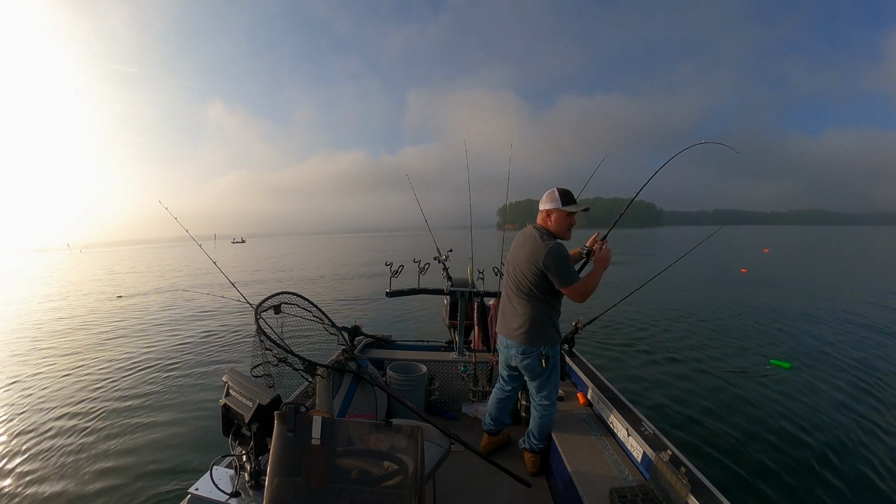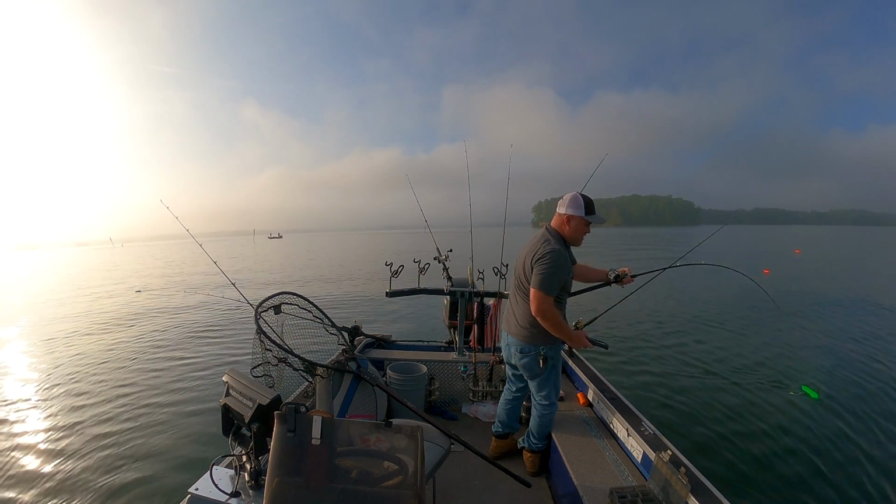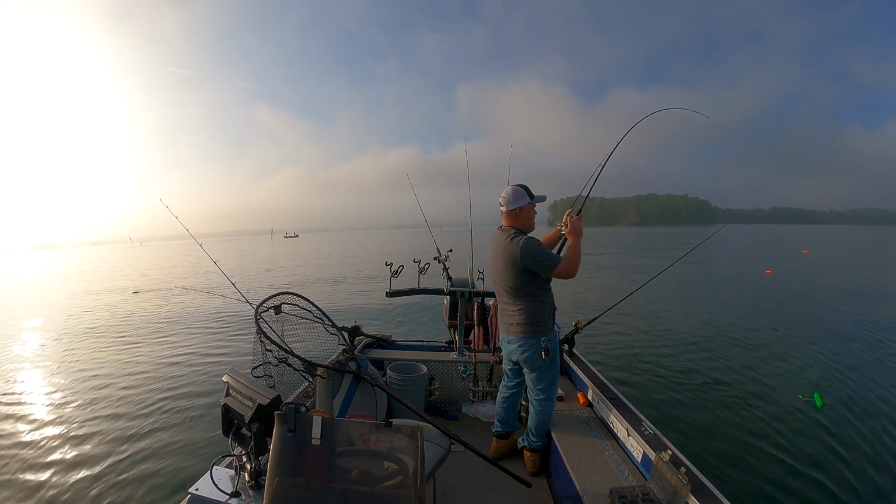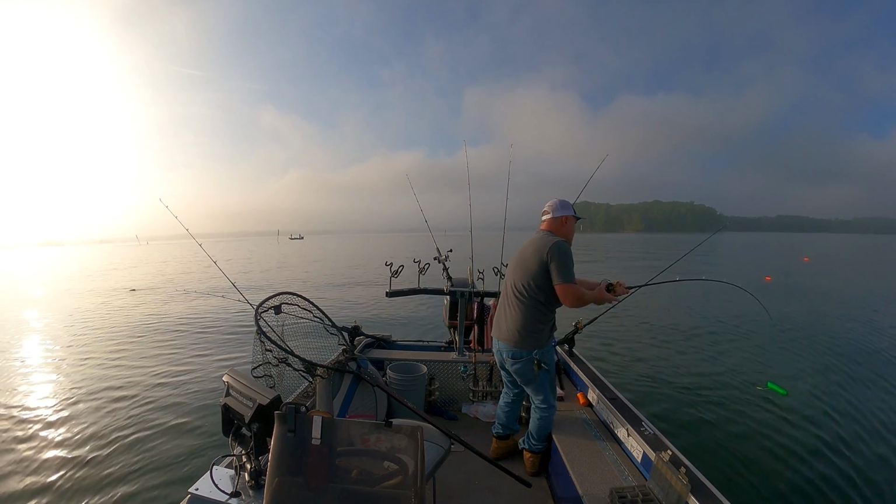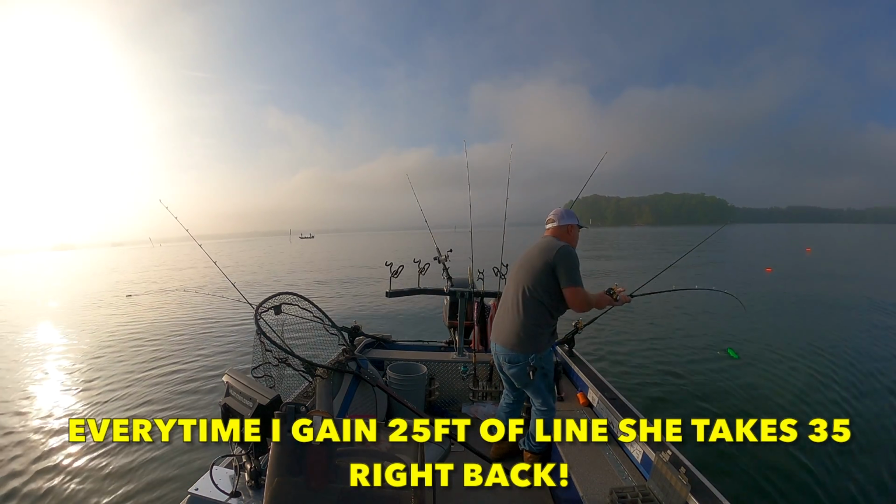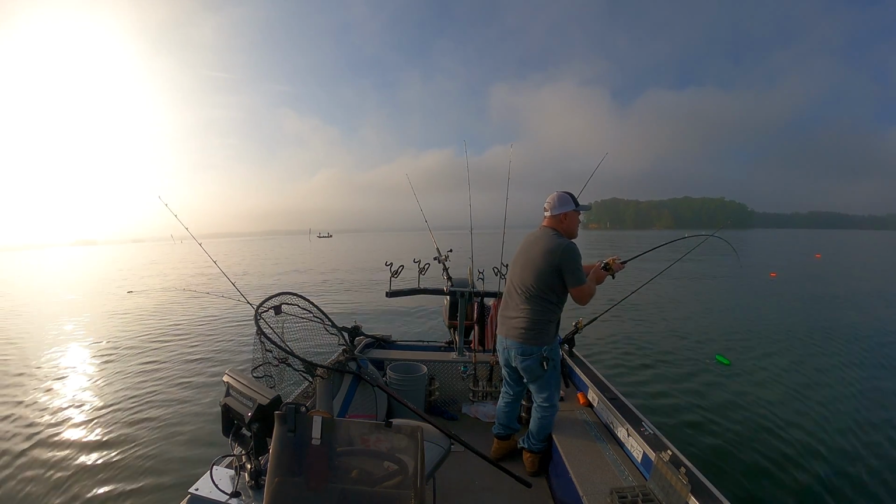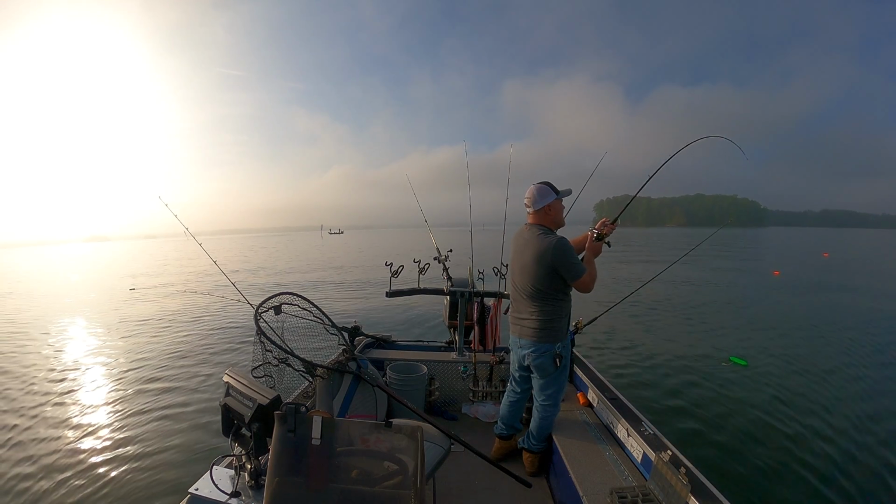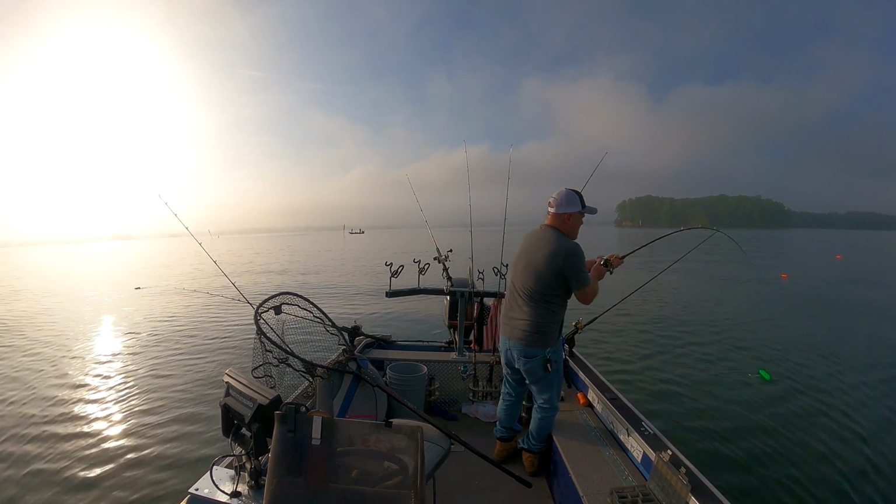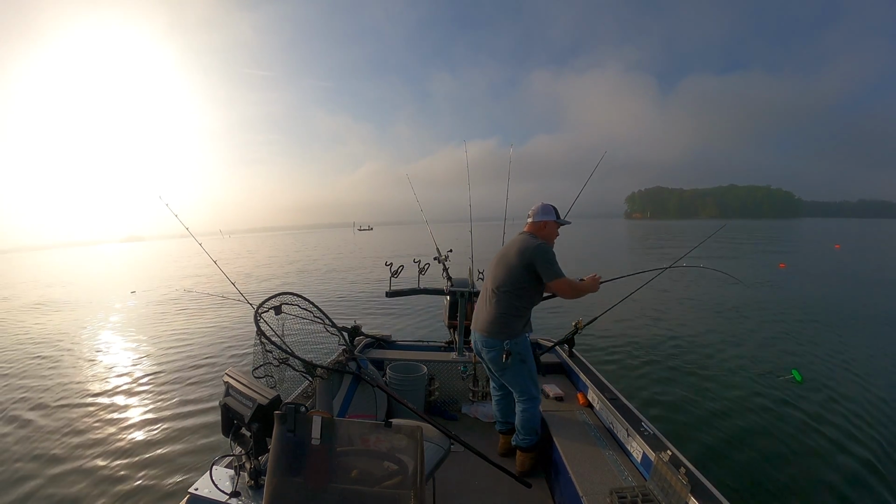And that's a heavy action rod too, so it tells you the kind of fight I'm putting on. Come on. He's a good fish. I don't know how big, but it's pretty big. Now it's just bulldogging me.